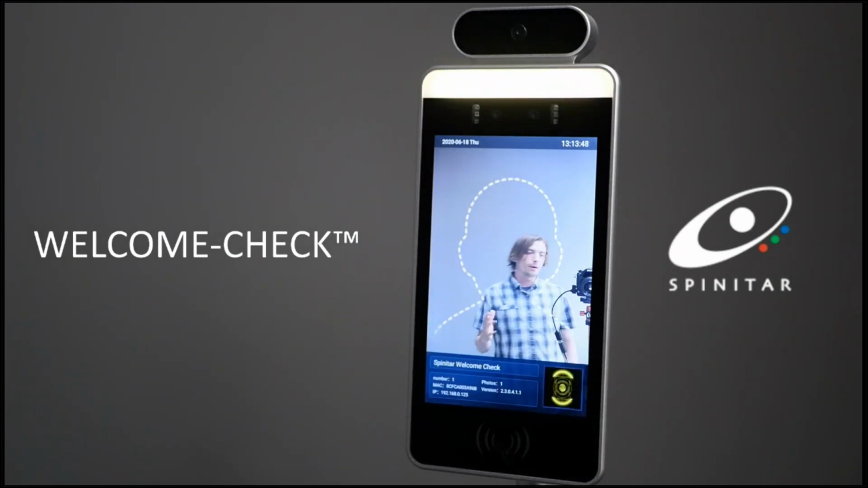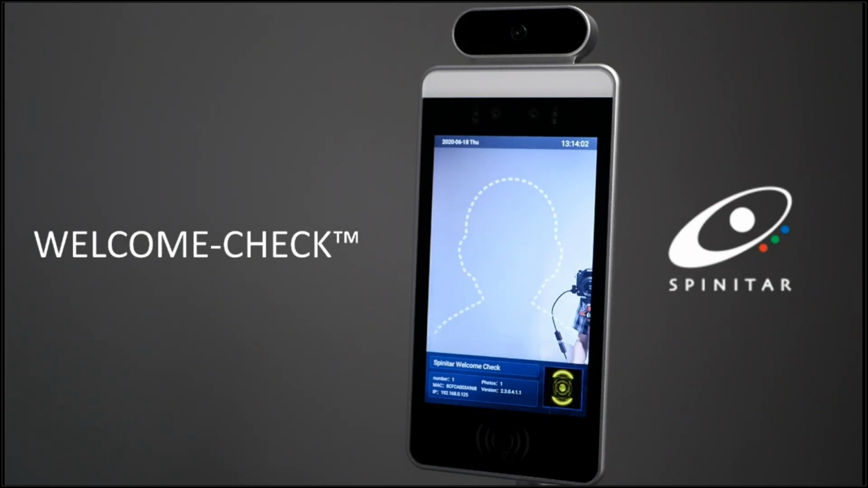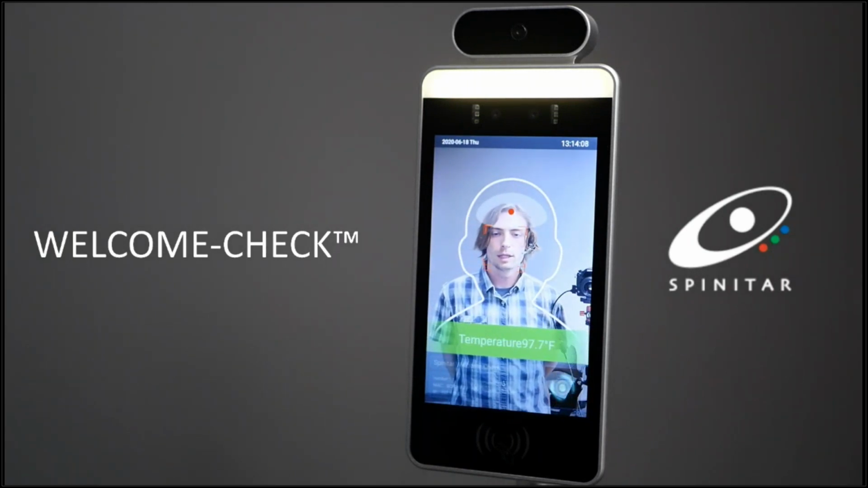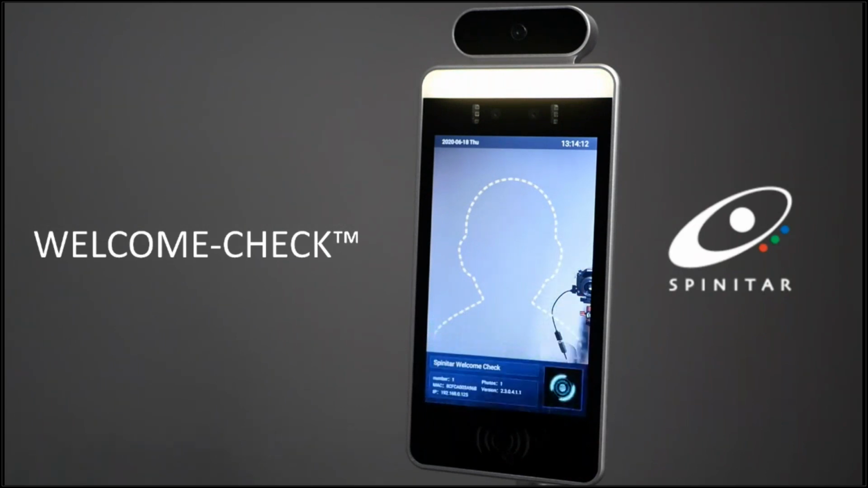And at the very end there, it'll provide a red visual notification. It says no entry, and it says please wear a mask. And the audible narration as well is also stating to please wear a mask. So I have a gentle reminder if the place I'm walking into is requiring that or not. I'll do that one more time so you can see how quick that works. So I'll take my temperature, and it'll notice again that I'm not wearing a mask as well.